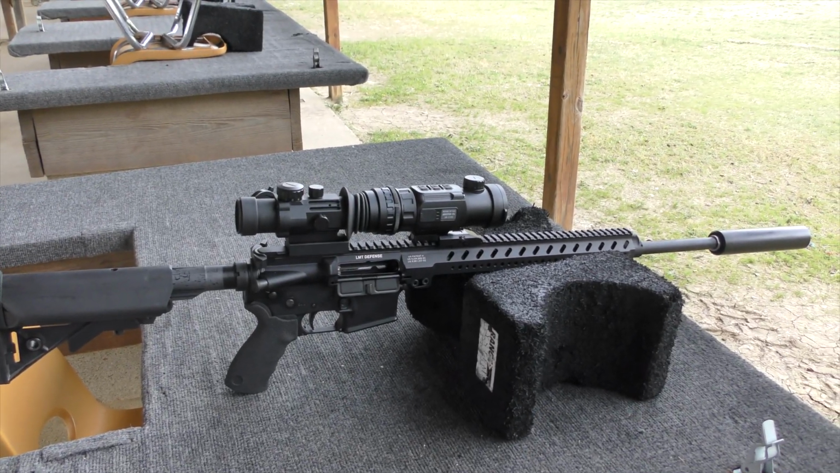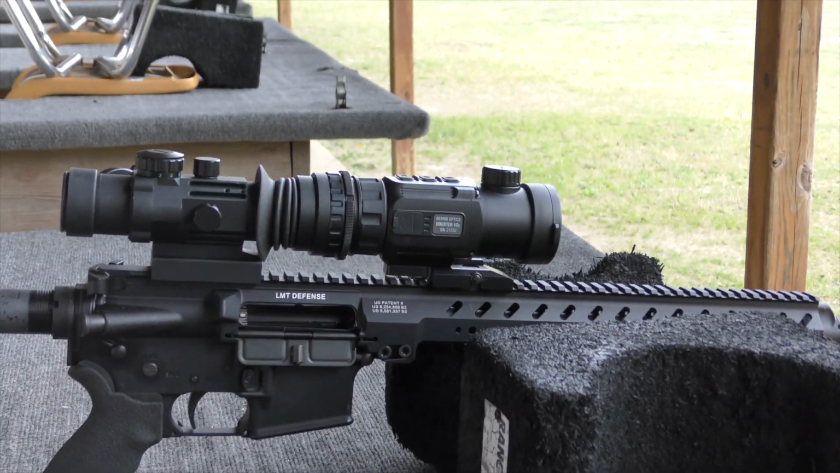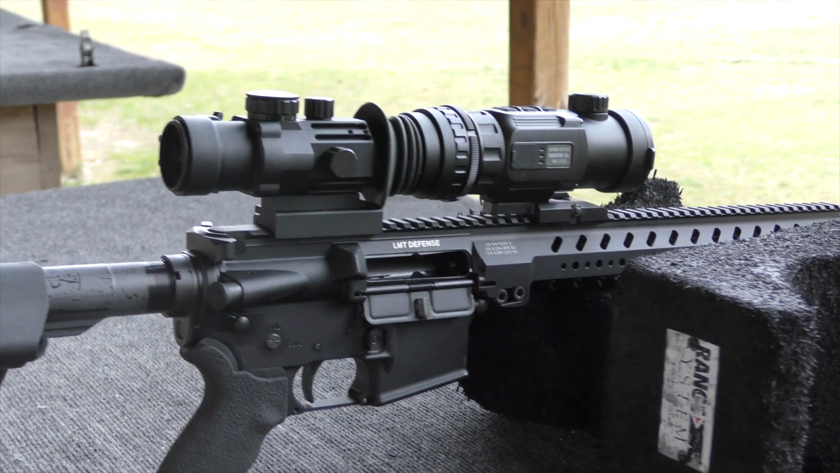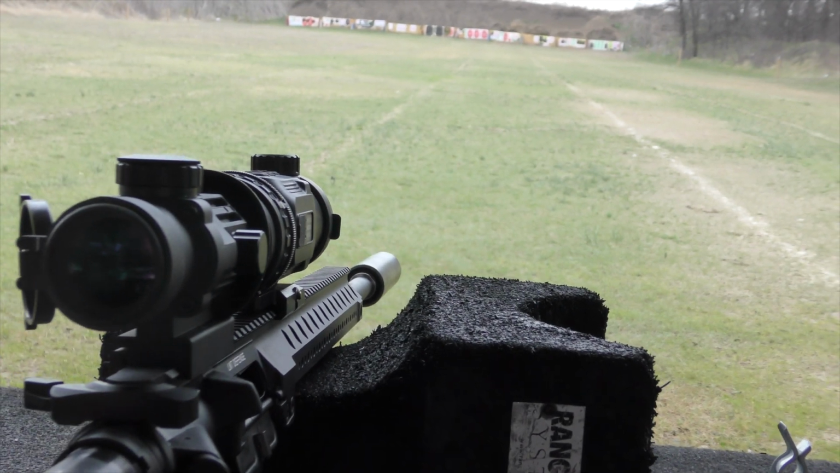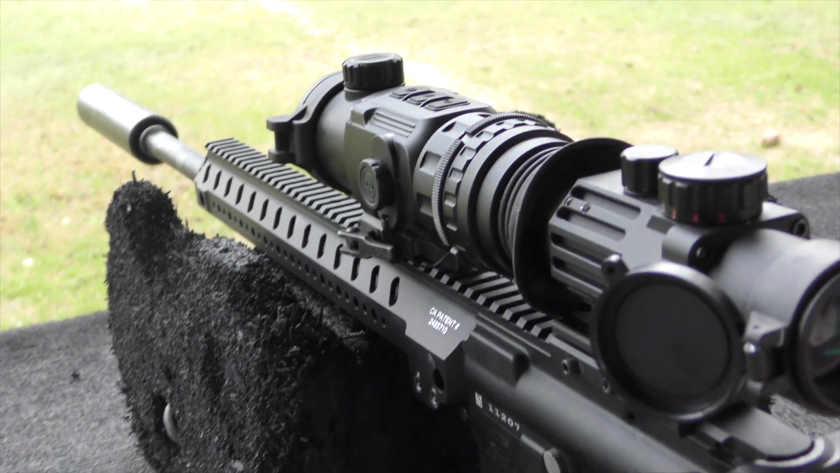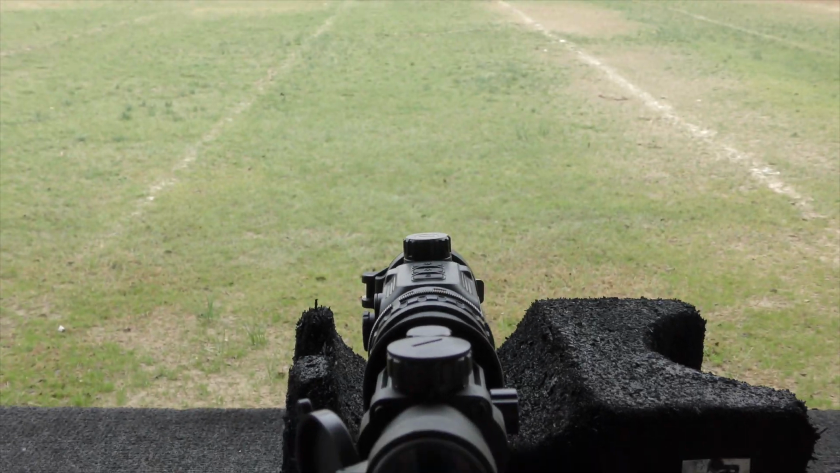Alright, I've switched shooting positions at the range. We're now at the 100-yard range, and I've got the Yoter-C in front of the Bering Optics Supra prismatic day sight on this AR-15. So that's what your system looks like. Very compact, and this is probably the most compact system to use with the day optic and the clip-on. You'll see that the rail position of the clip-on is just in front of the barrel nut area of the handguard, and so those controls on top are easily accessible to the user and operator.